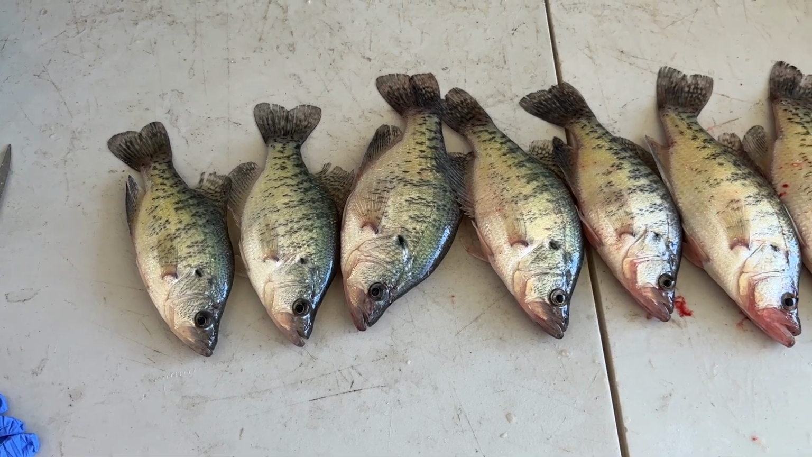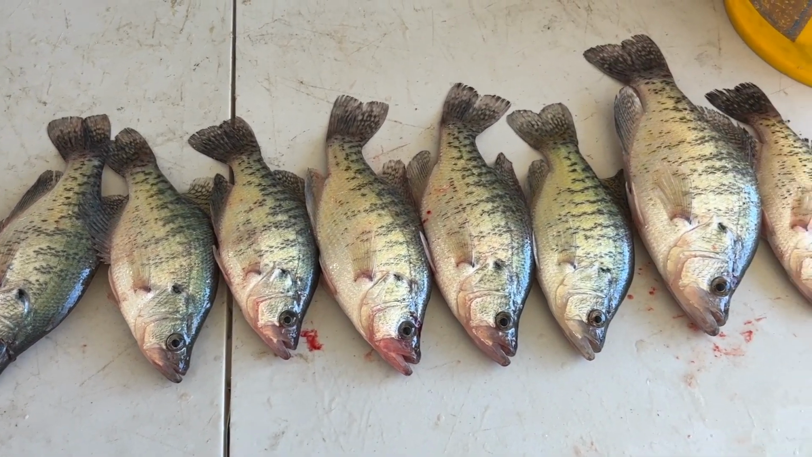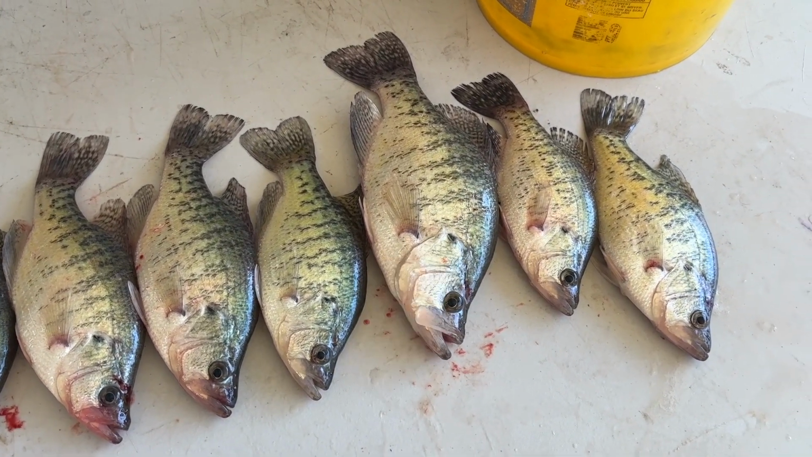Learned a lot. Marked quite a bit of new stuff on this lake, which is really awesome. So all in all, today was a super big win. We caught like 10 fish, so half a limit. Not too bad. I'm sure if I stuck it out, I would have probably caught my limit, but honestly, today's just not the day. The conditions just aren't good.